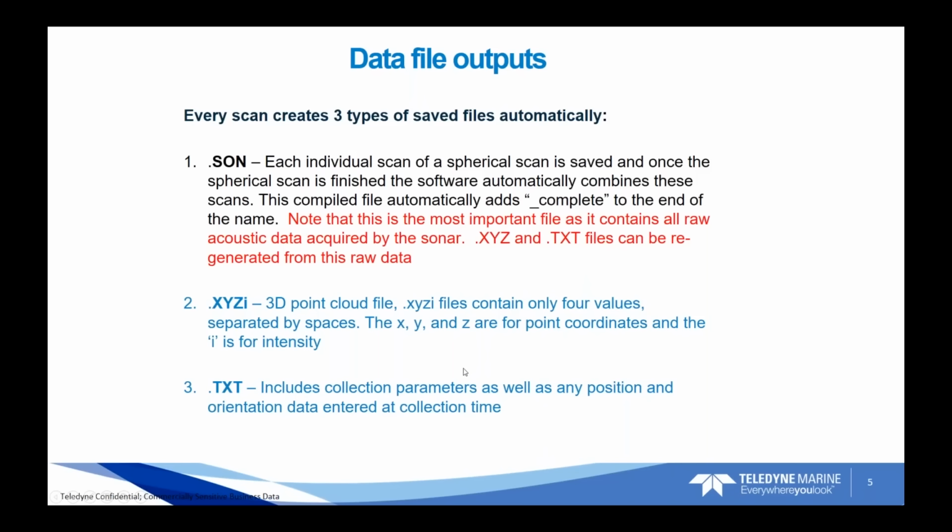Just to quickly touch on the types of file formats that we get out of the system. When we record data, we record each individual scan in a file format called a .son file, and that basically records all the raw acoustic data from the sonar, and that gives us the capability to adjust things after the data is actually collected.